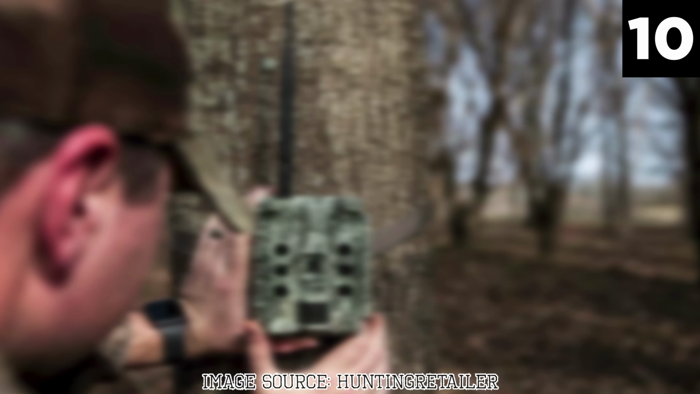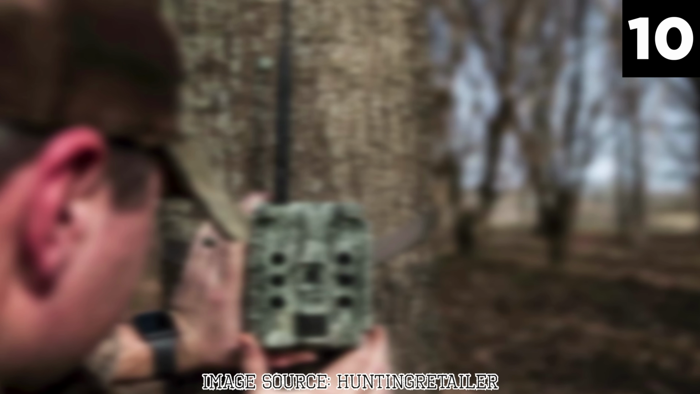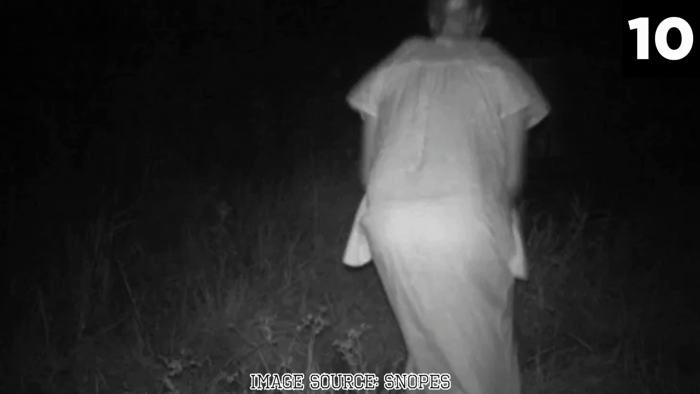This user recounted their experience, explaining that they'd set up a trail camera to monitor the area for wildlife. To their shock, the camera captured a misty, ethereal figure standing among the graves. The photograph showed a woman in a flowing gown, her form partially transparent and her features blurred. This image, they believed, was a manifestation of one of the enslaved individuals buried in the cemetery, whose restless spirit lingered in the area. The thread quickly filled with comments from other users, offering their interpretations and sharing similar experiences.